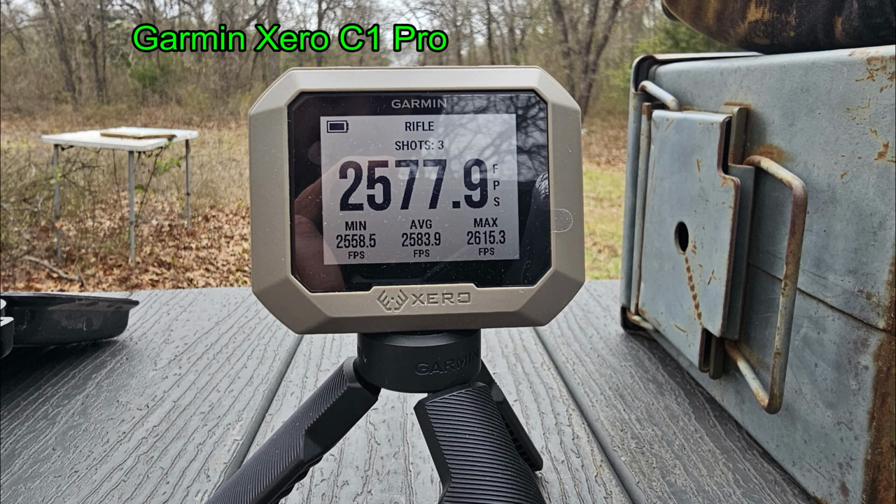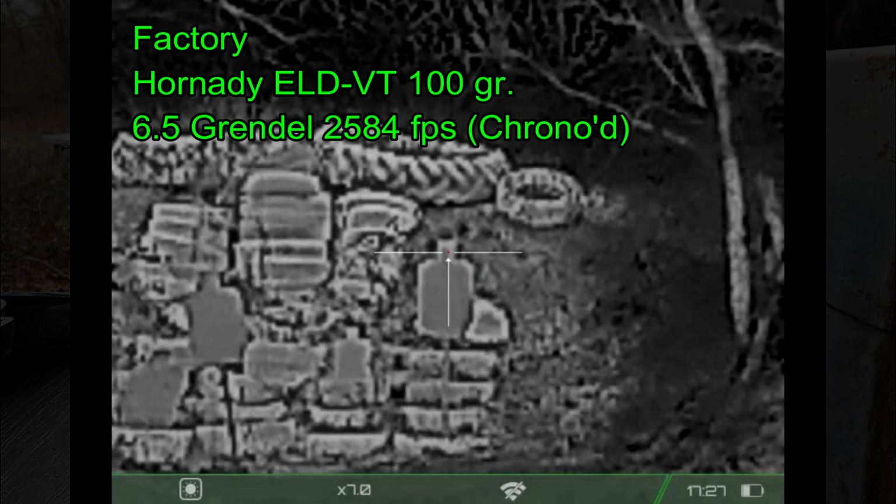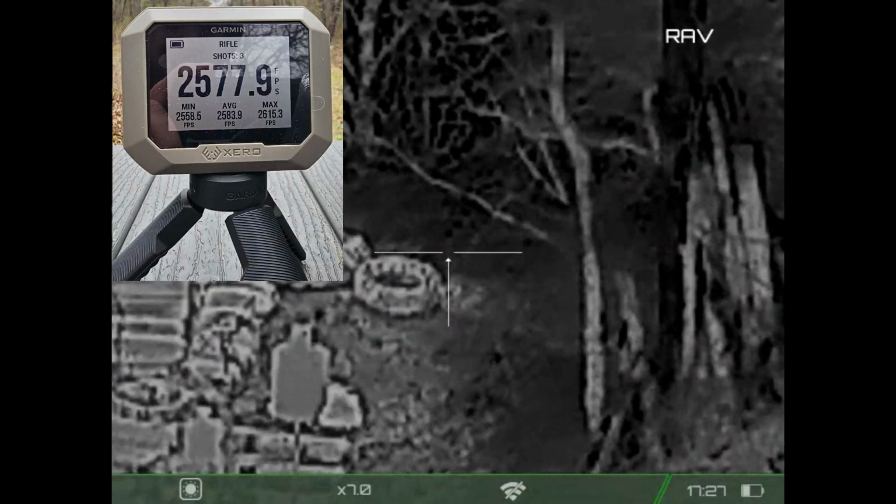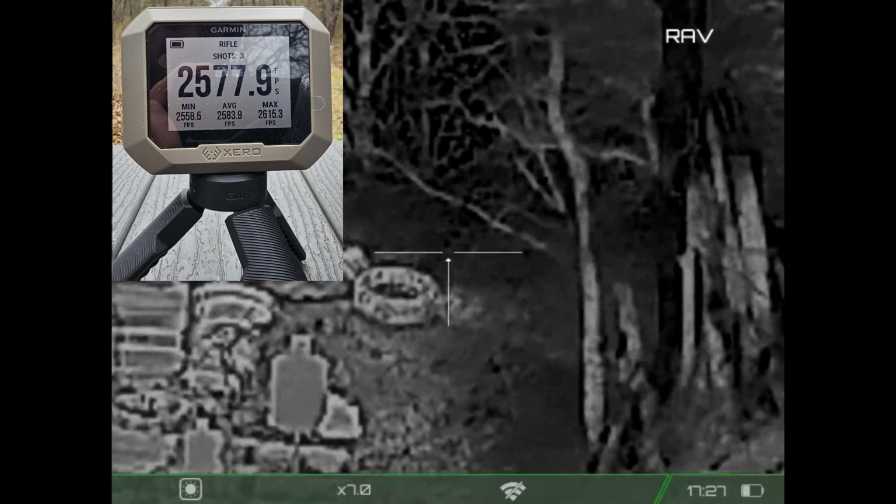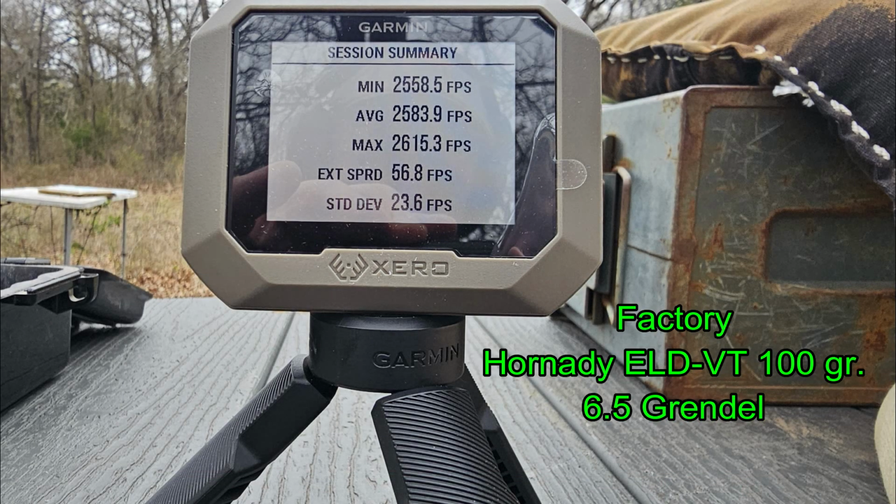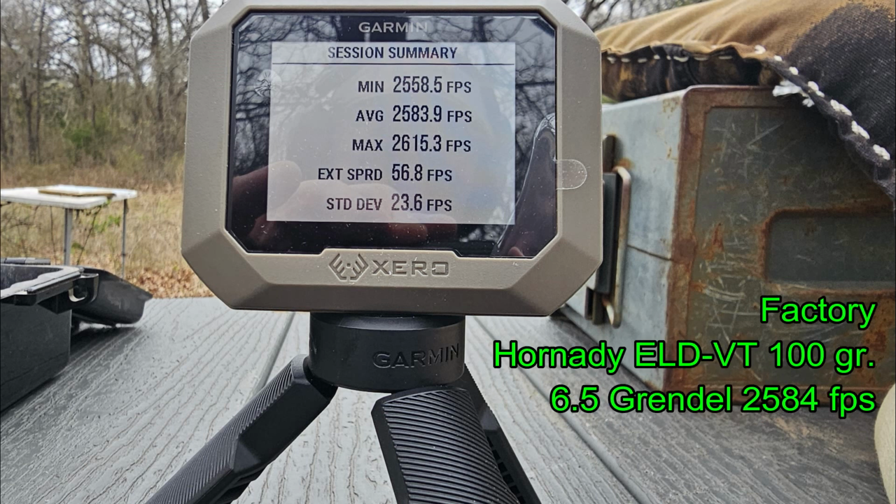I started off my hunt with a trip to the range with my new Garmin Xero C1 Pro chronograph. I had absolutely no problem with it and had it up and running without even reading the instructions. This is fantastic. As you can see, my Hornady factory ELD-VT 100 grain ammunition is coming in at about 2,584